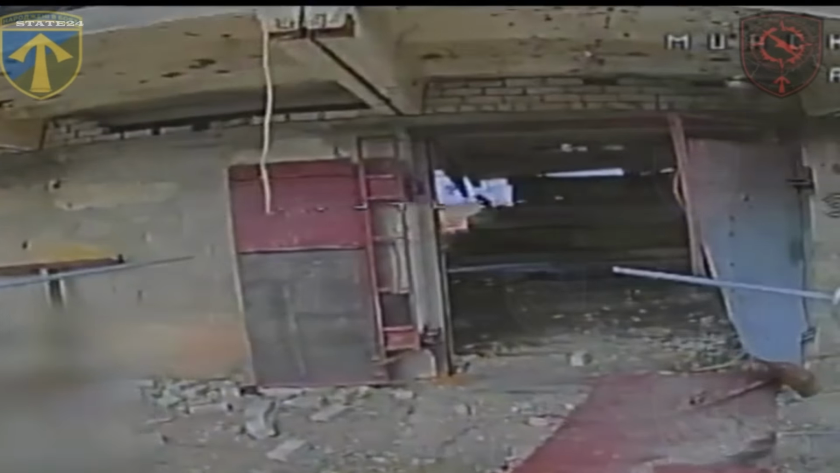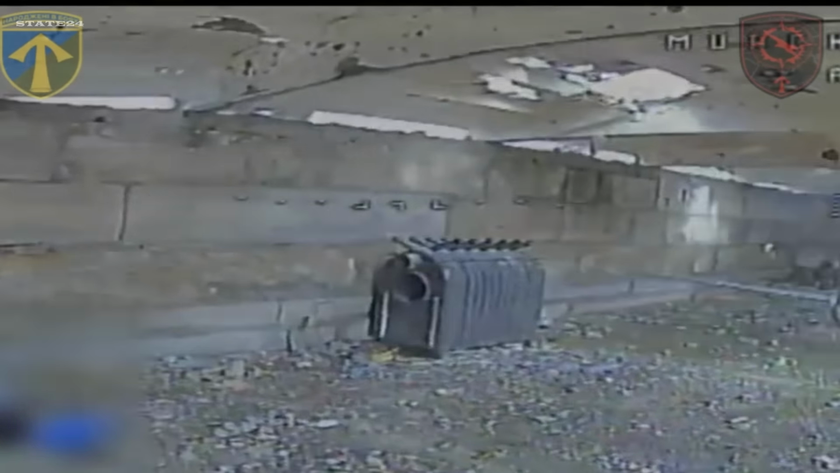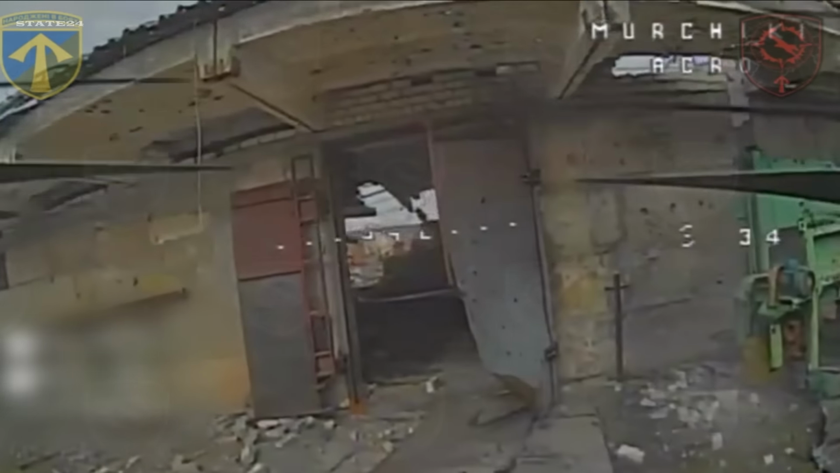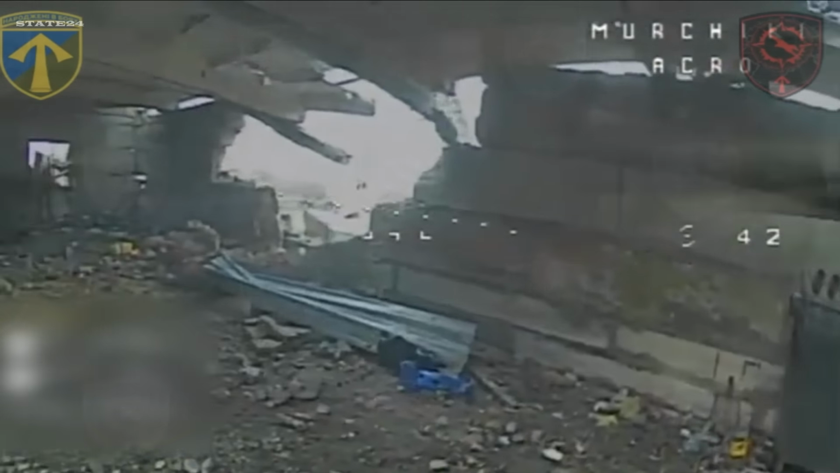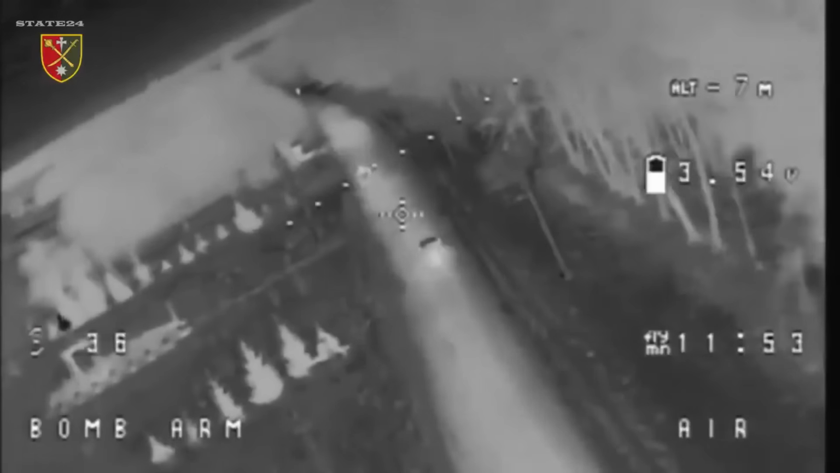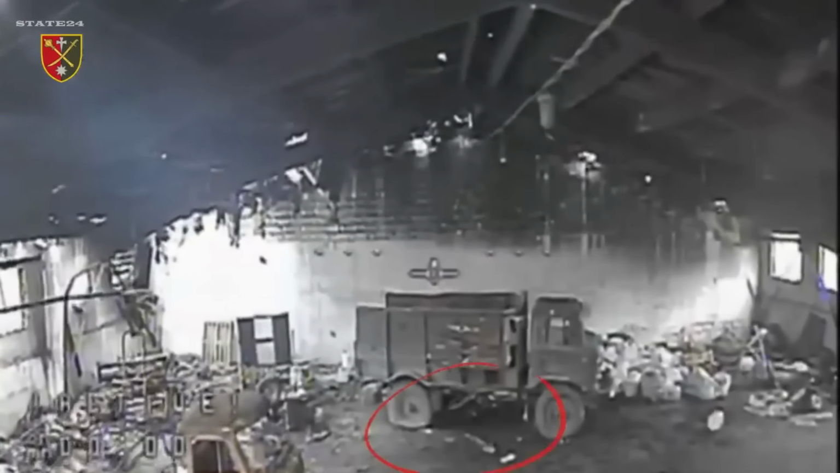That's everything for today. Here's where the front stands as of April 27th, day 1524 of this war. Over the past day alone, 241 combat engagements were recorded across the front, with the Pokrovsk and Huliaipole sectors seeing the heaviest fighting, 55 assaults on Pokrovsk and 37 on Huliaipole in a single day. Russian forces launched 54 airstrikes, dropped 168 guided bombs, and deployed over 3,400 kamikaze drones in the last 24 hours.